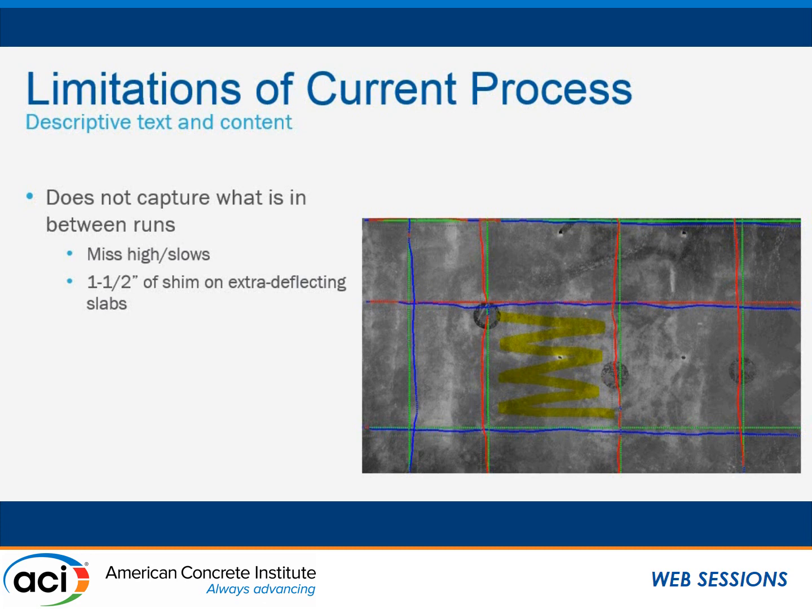You might have a high or a low spot that might affect your score in the positive or negative direction. It could mean the difference between passing or failing. So being able to create a higher level of repeatability and consistency with scanning data is of high interest for a lot of concrete folks that I've spoken to.